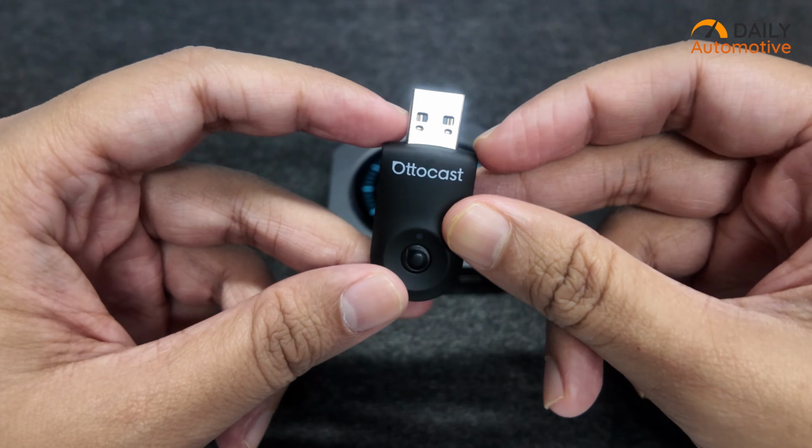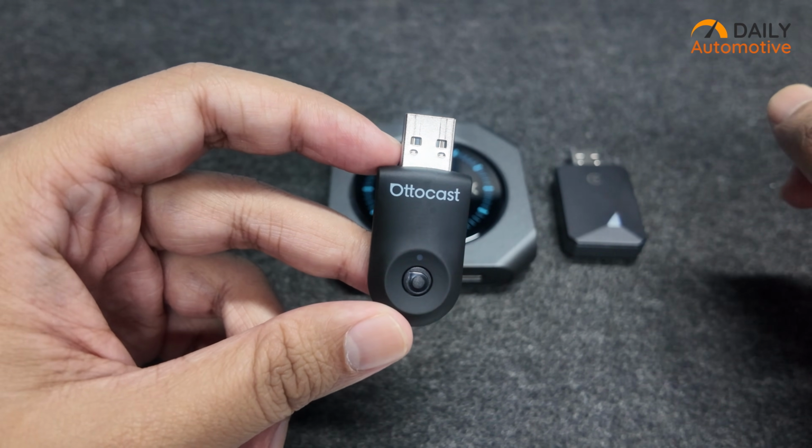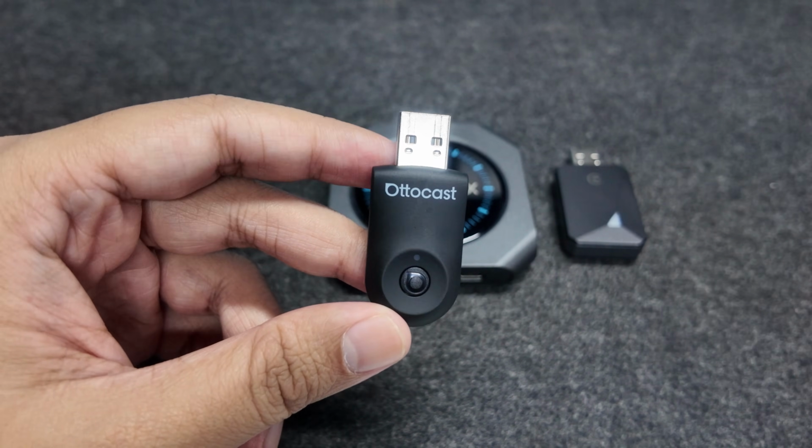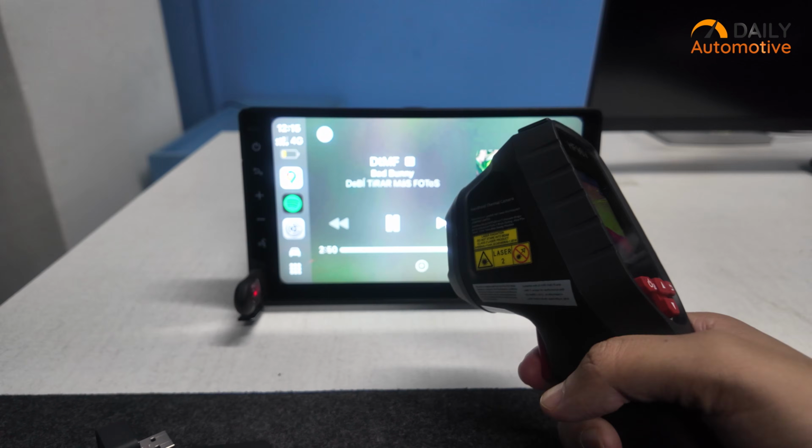Right behind it was the Ottocast Mini, which started cooler at idle and stayed fairly consistent, even though it's less than half the size of the Carluex. But yeah, it did show a bit more rise once we moved into real-world usage.